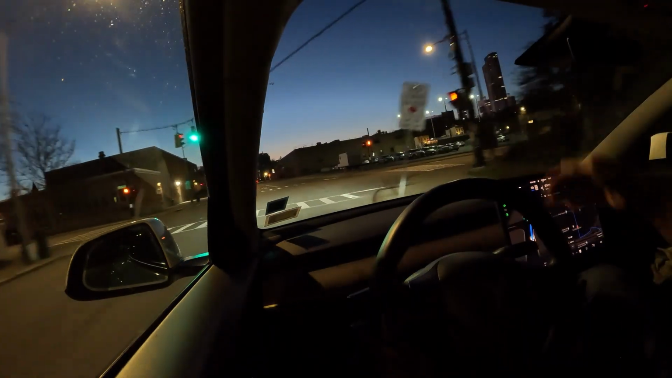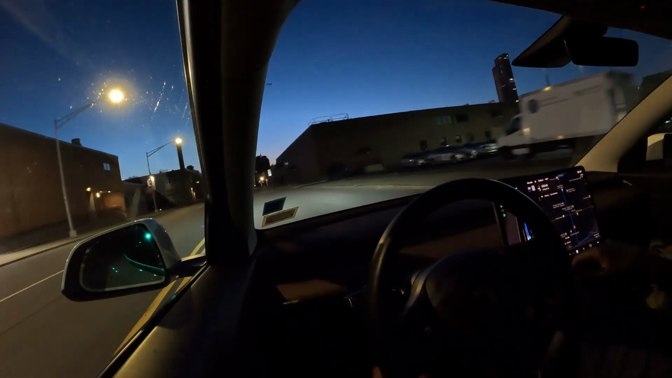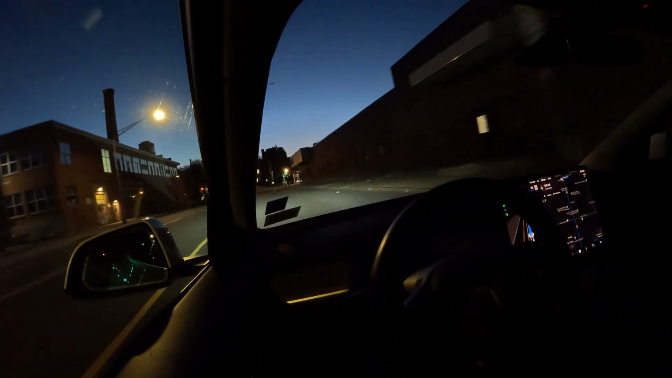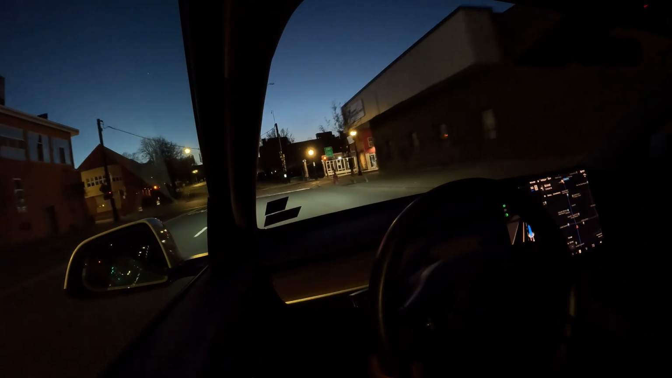Road makes a little jog. Okay, it followed it perfectly. Go up the hill. Right.